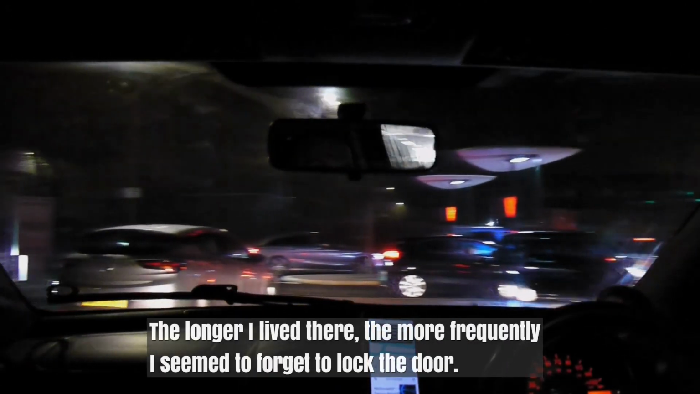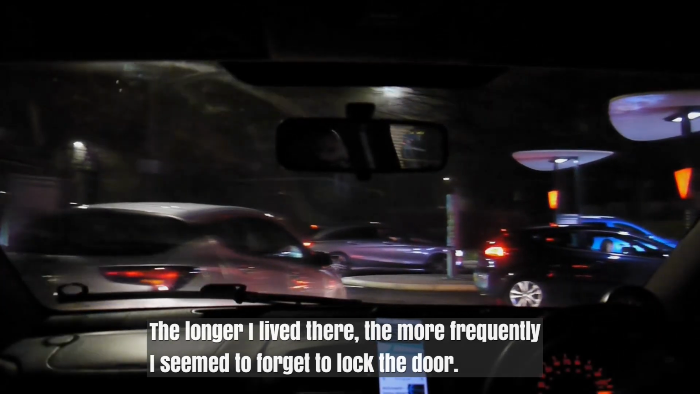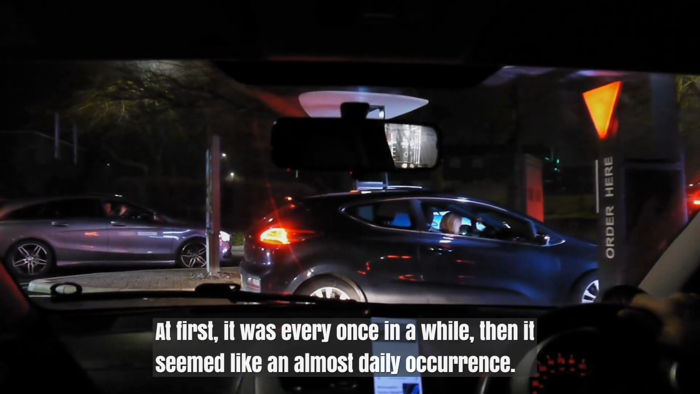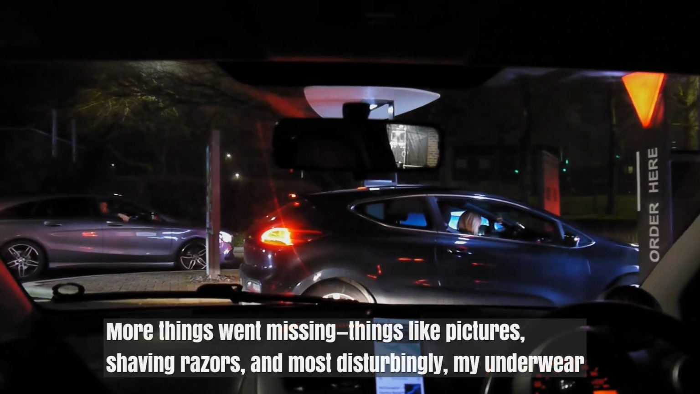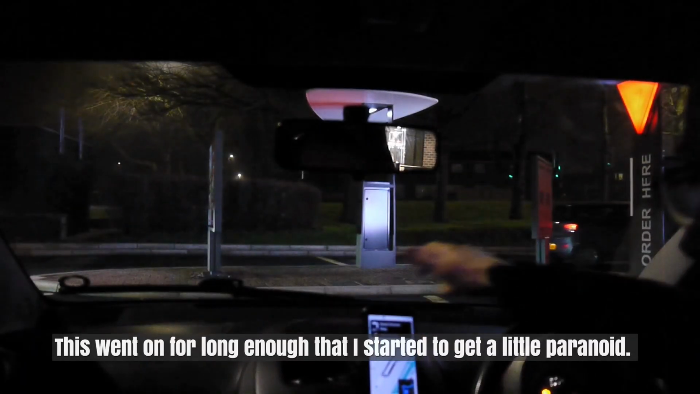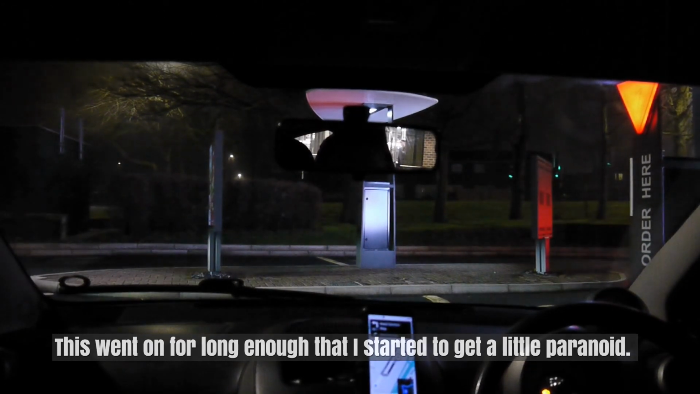The longer I lived there, the more frequently I seemed to forget to lock the door. At first, it was every once in a while, then it seemed like an almost daily occurrence. More things went missing, things like pictures, shaving razors, and most disturbingly, my underwear. This went on for long enough that I started to get a little paranoid.